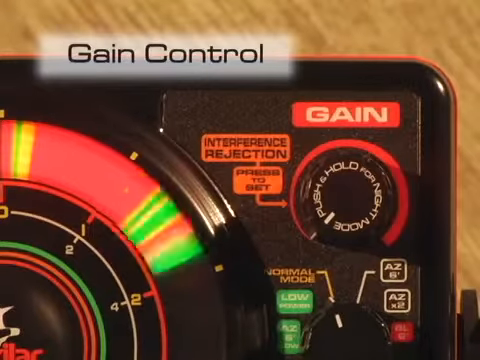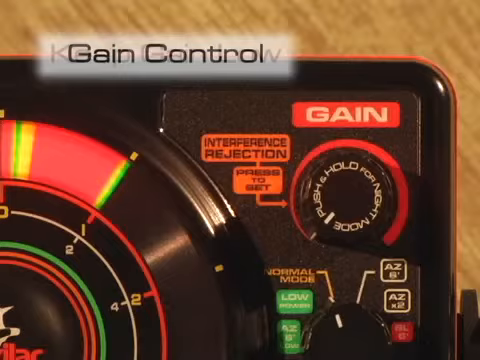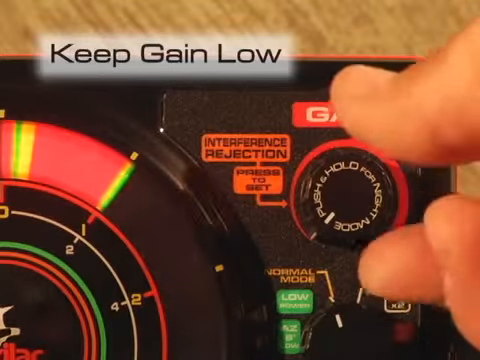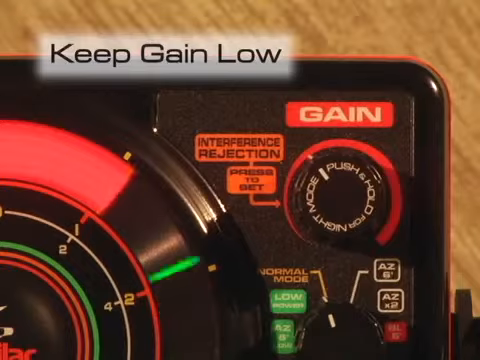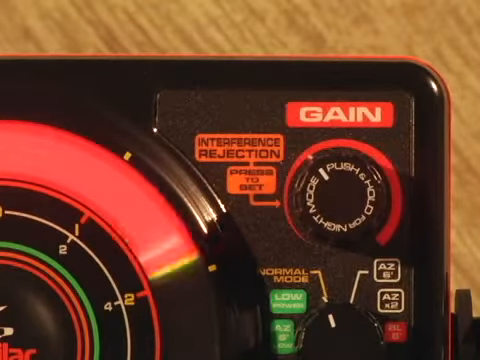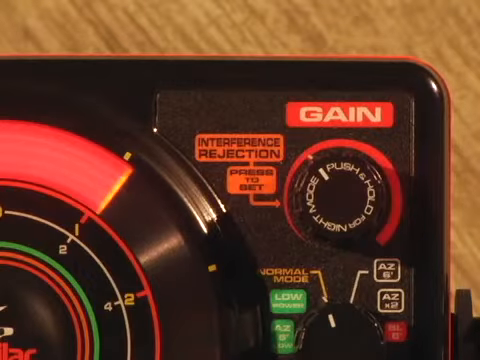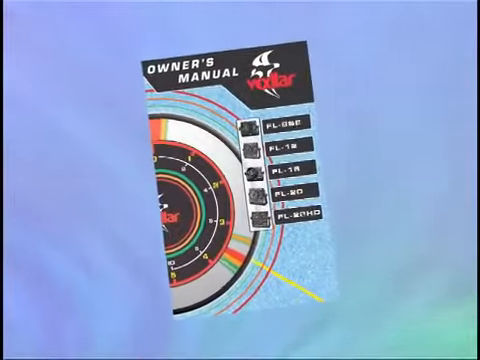Let's start with the gain control knob. This control is critical to the performance of your Vexilar. The goal will be to keep your gain setting as low as possible and yet still see your fishing lure as a green signal. Anytime you turn your gain higher than the 10 o'clock position on the knob just to see bottom or your lure means you're having some transducer issues. Please refer to the owner's manual about troubleshooting.